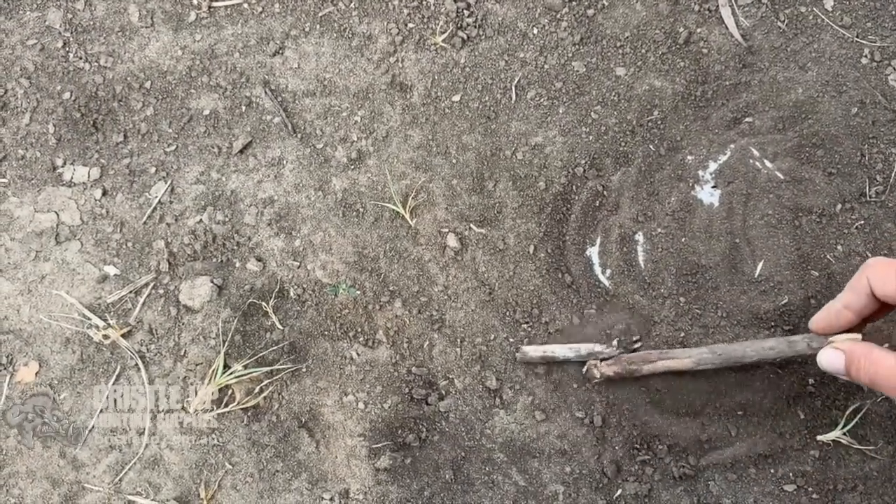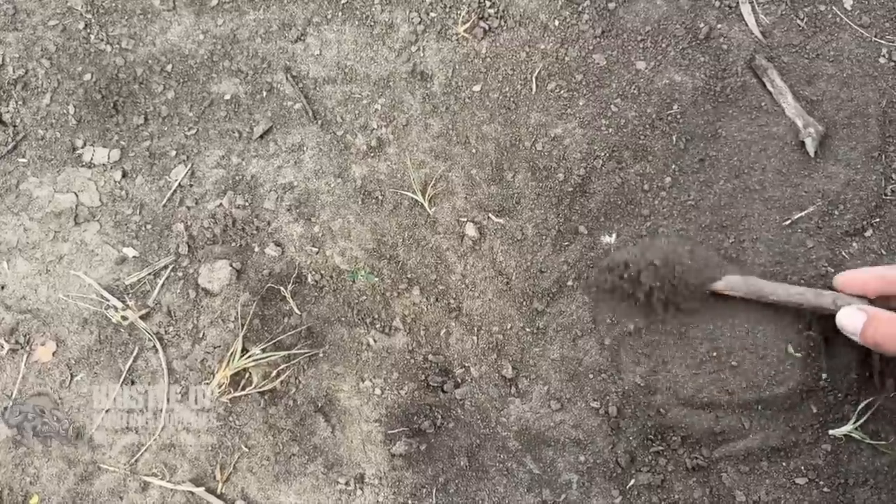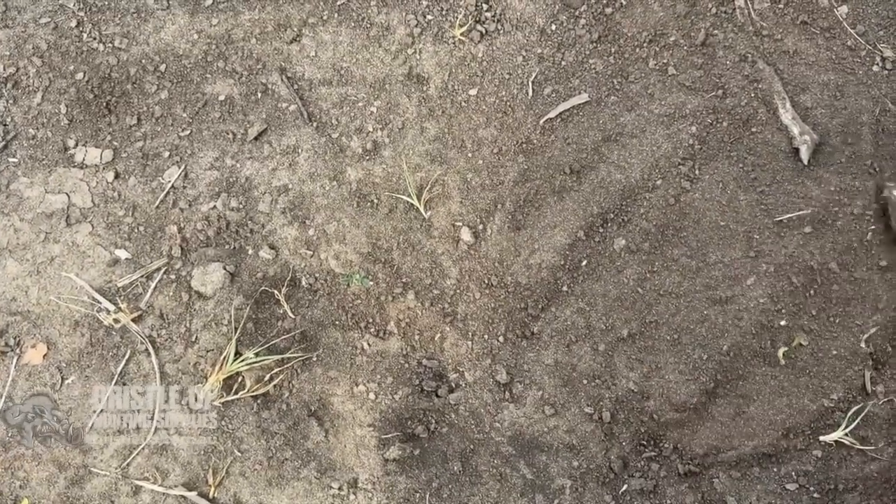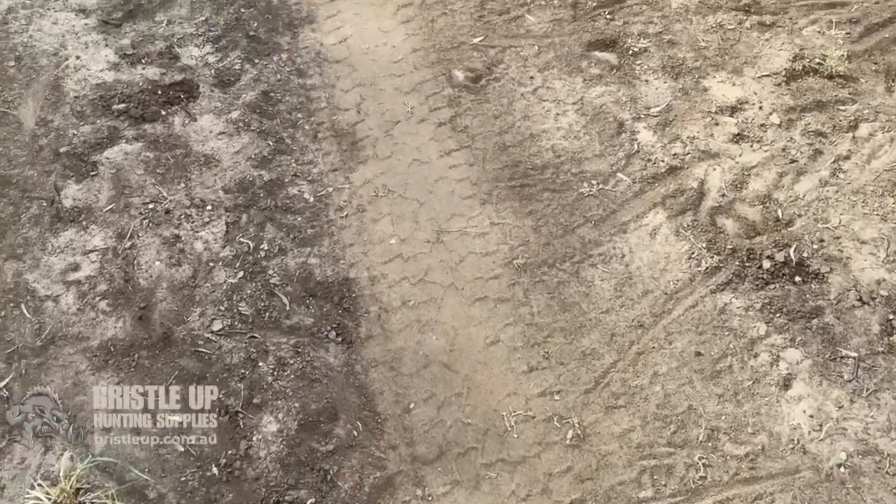Yeah, there it is. So I had the stick in the wrong place there, which is making them step over there. I'll put it there so they step in front of that stick. There we go. Might make them step in the right place.